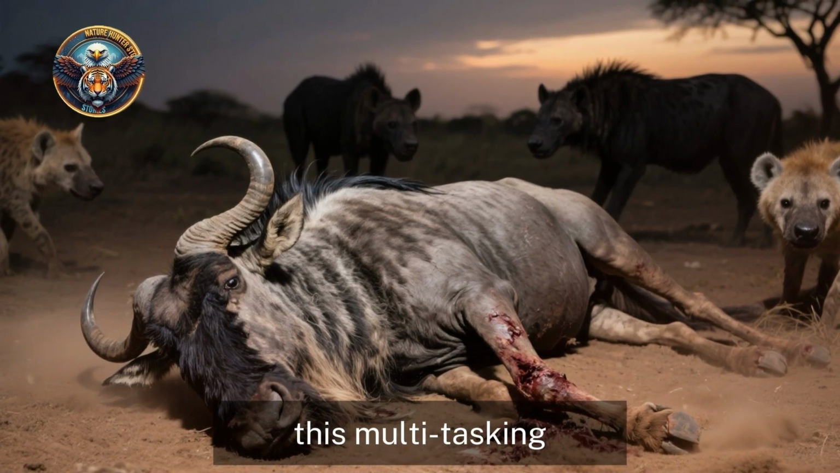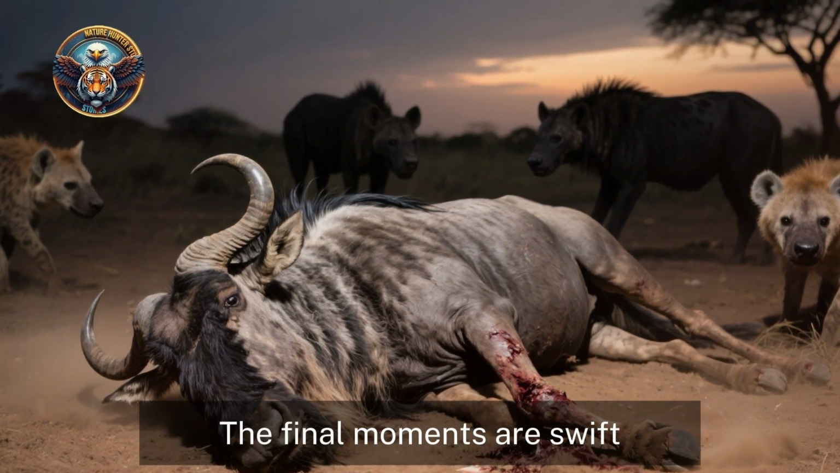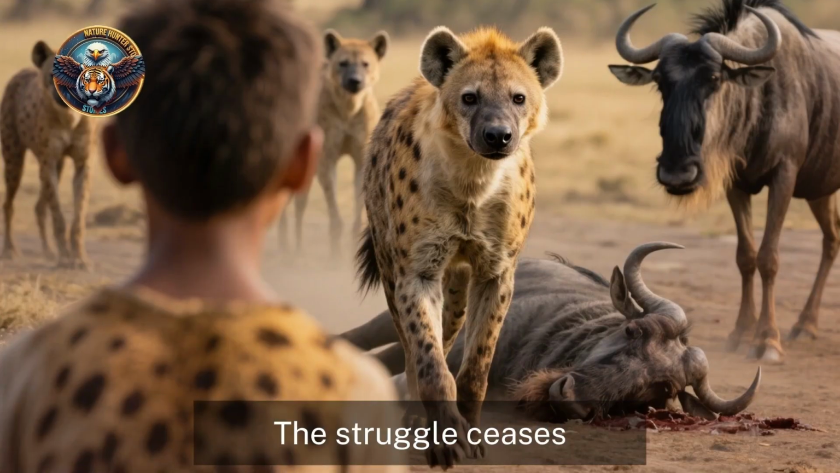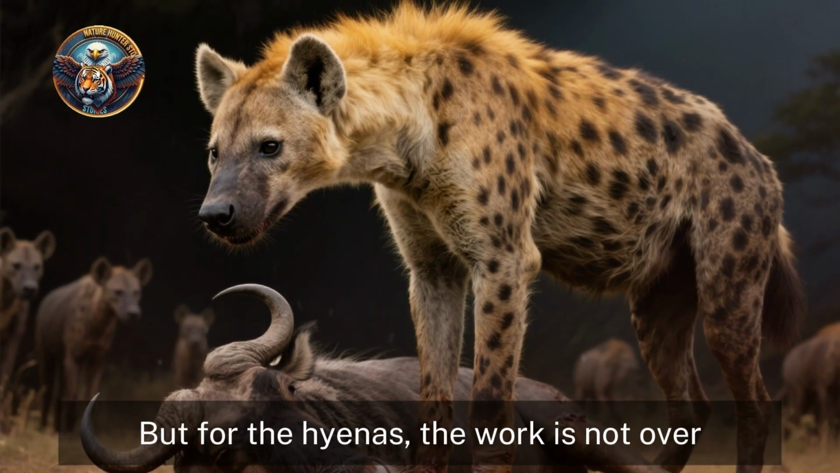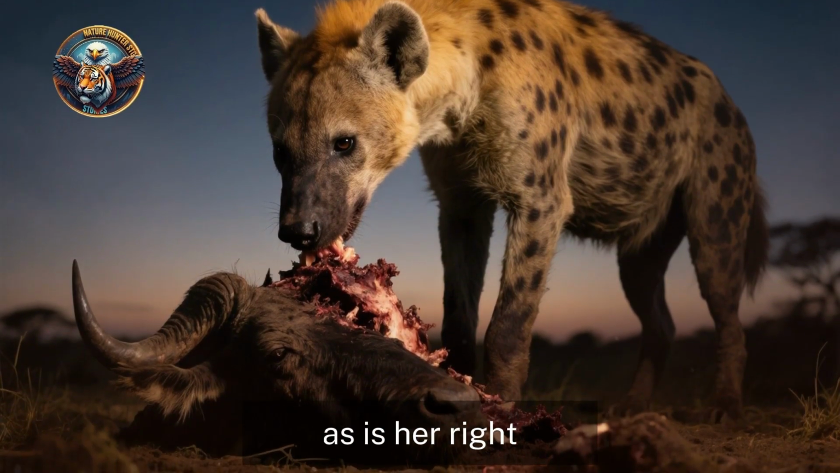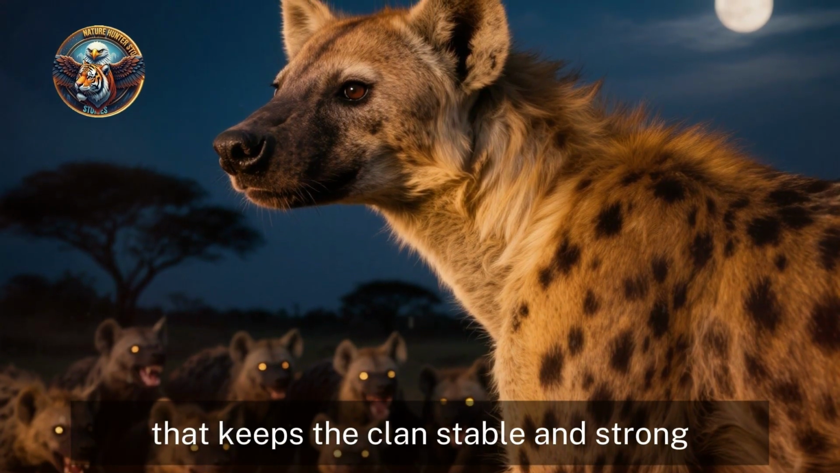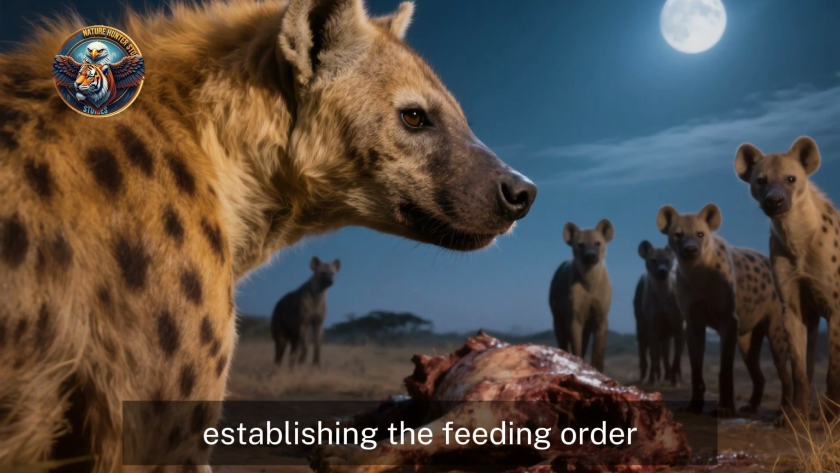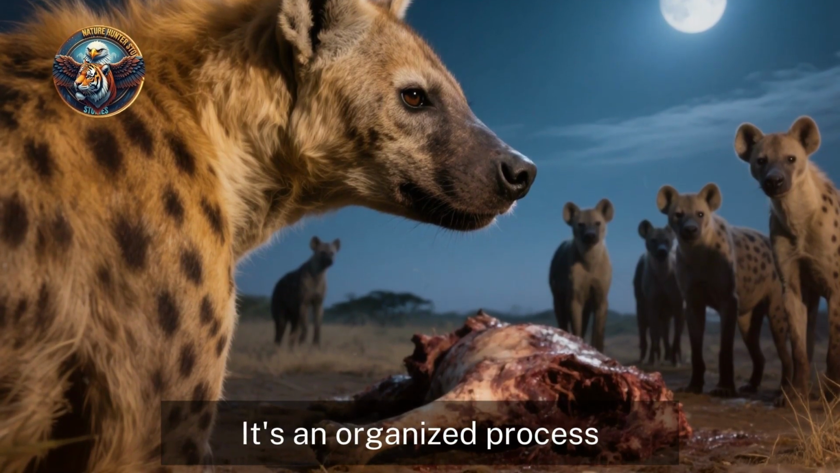The final moments are swift. The wildebeest, overwhelmed, succumbs. The struggle ceases. The thermal signature fades to a dull, cooling blue. But for the hyenas, the work is not over. The matriarch asserts her dominance first, as is her right. She eats her fill, reinforcing the social hierarchy that keeps the clan stable and strong. The rest of the clan waits, an undercurrent of growls and posturing establishing the feeding order. This is no free-for-all. It's an organized process, governed by a strict social code that ensures the most important members, the breeding females, get the nutrition they need.